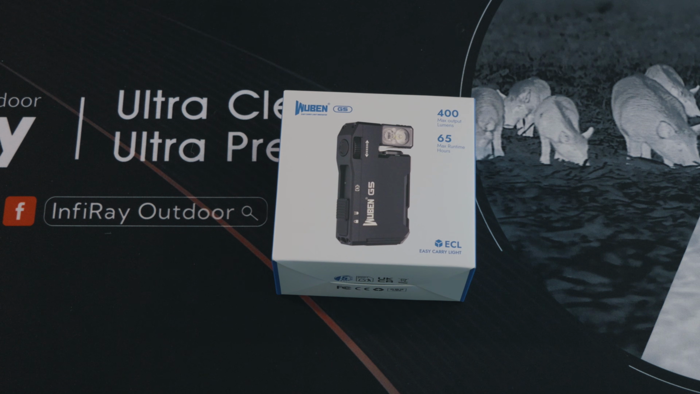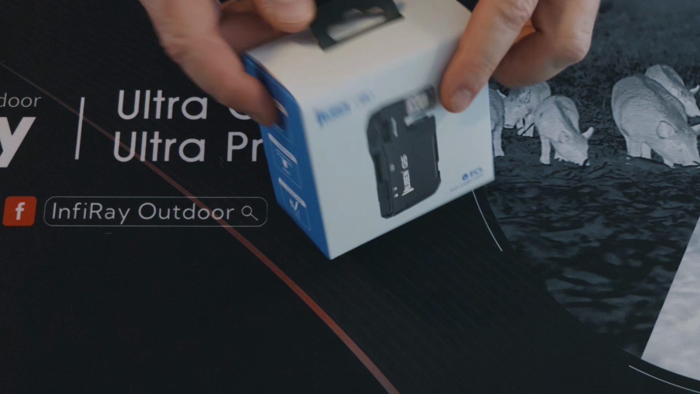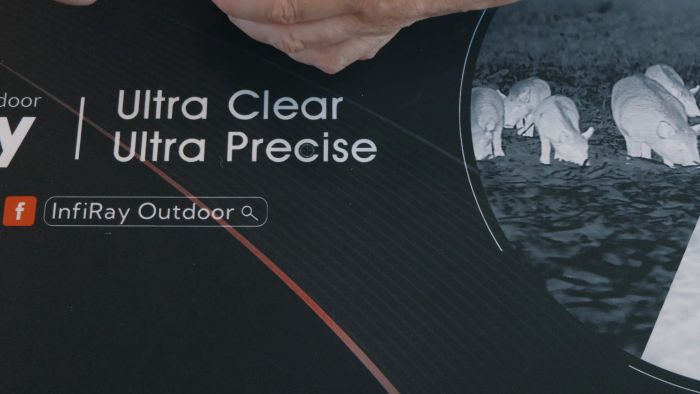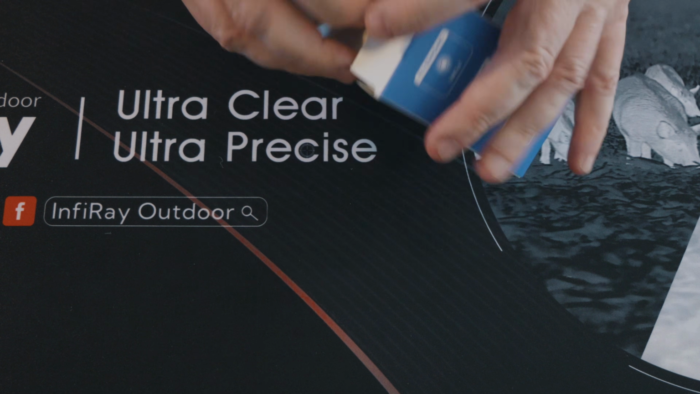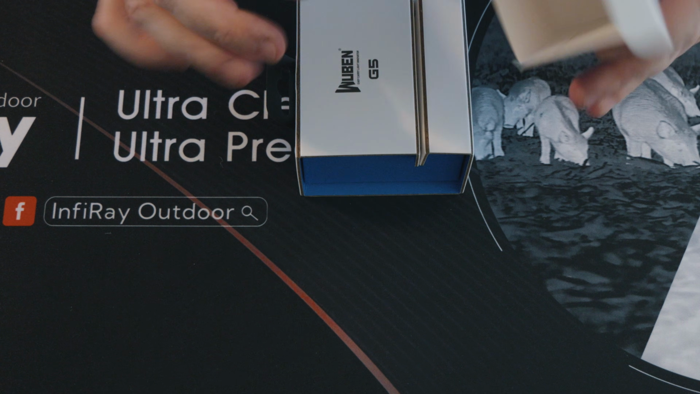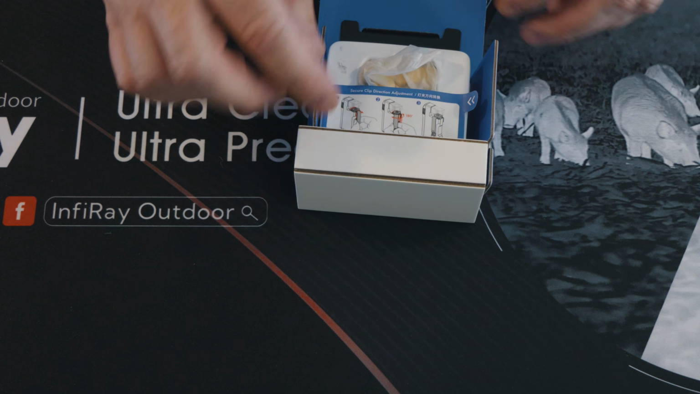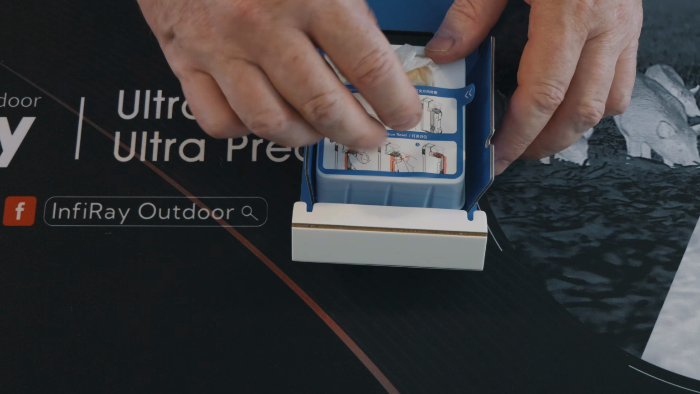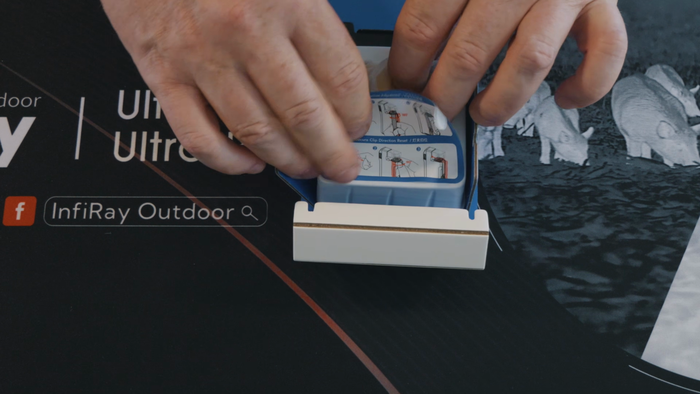Right, and here we have the Wuben G5. So it comes in the usual type of box, but as usual you're not interested in that. So let's get that open. That's how it comes. You get, that's just a sheet telling you about taking the strip out for the battery, so that you're not thinking it's not working, because it has a strip in there.